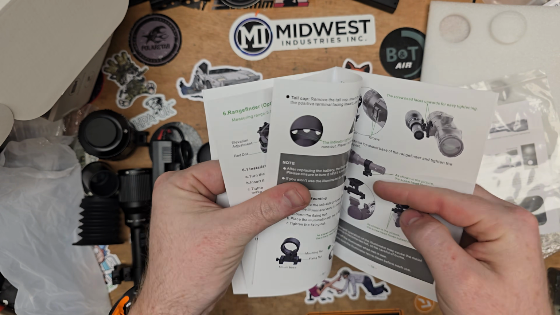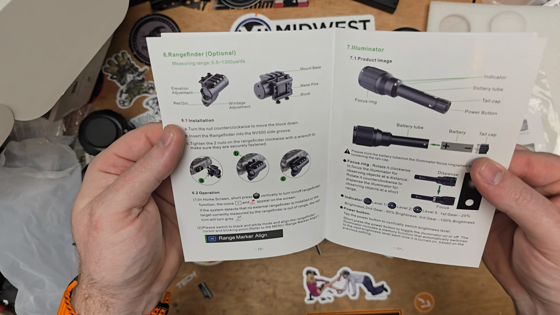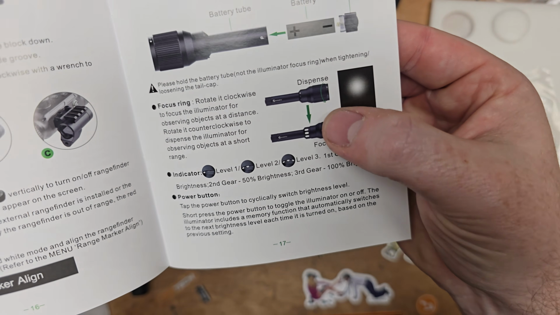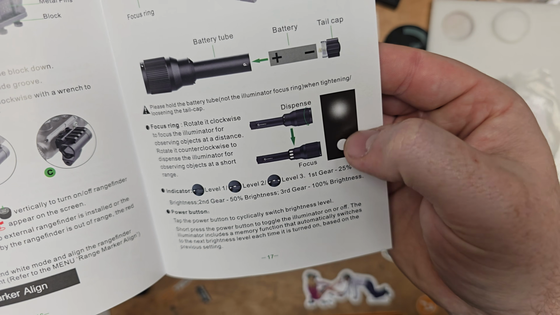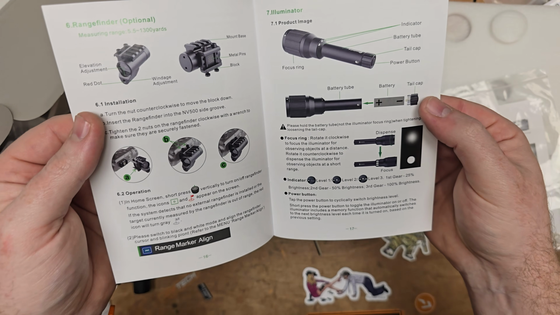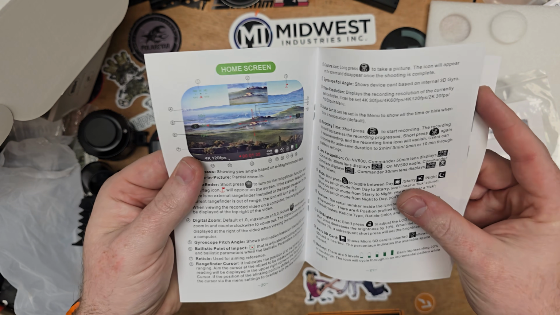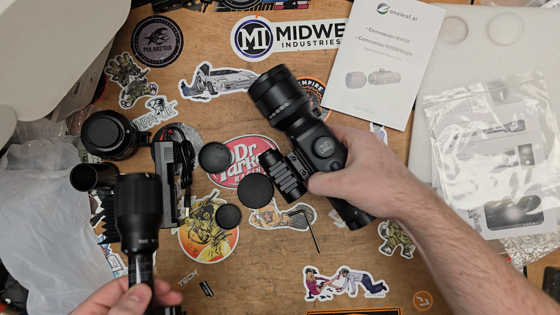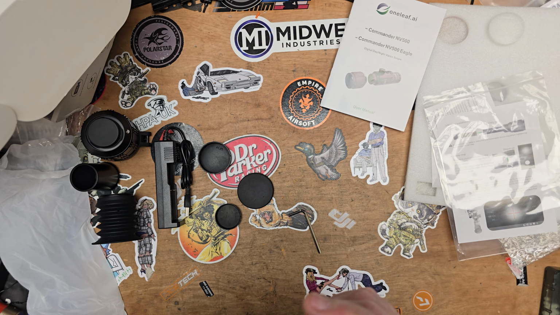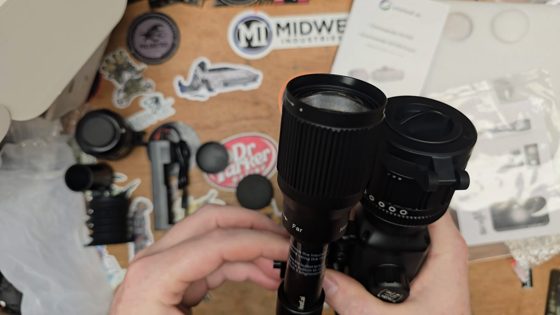It's obviously a much better time to film at the moment because we're in winter and it gets dark very early. We should also be able to try out the rangefinder, see how that goes. Yeah, you can see there with the illuminator, you've got dispense and then focus. So it's more dispersed and it's more focused when you push that lens forward there. We've got anything else we need to look at? Obviously, you can mount the illuminator to the top here. Now, this is making it a hell of a unit if you would do this. But it is giving you all the rail space if you so wish.